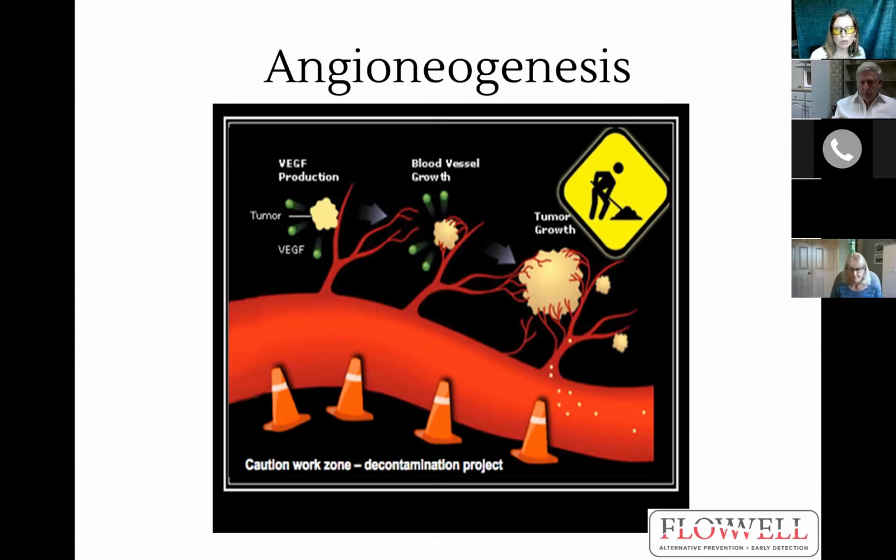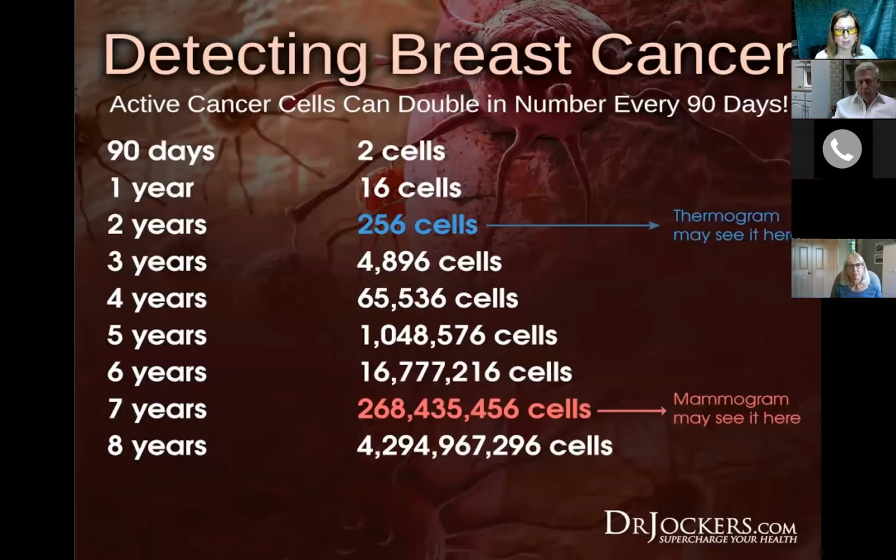We have normal to abnormal thresholds throughout our entire body, and the details of what's going on in your body are discussed when you learn about your report from us. So if someone has abnormal temperature thresholds or they're approaching their thresholds, our interpreting doctors will base your recommendations on these findings. It's very important to follow up as recommended to make sure the temperature findings are not increasing because